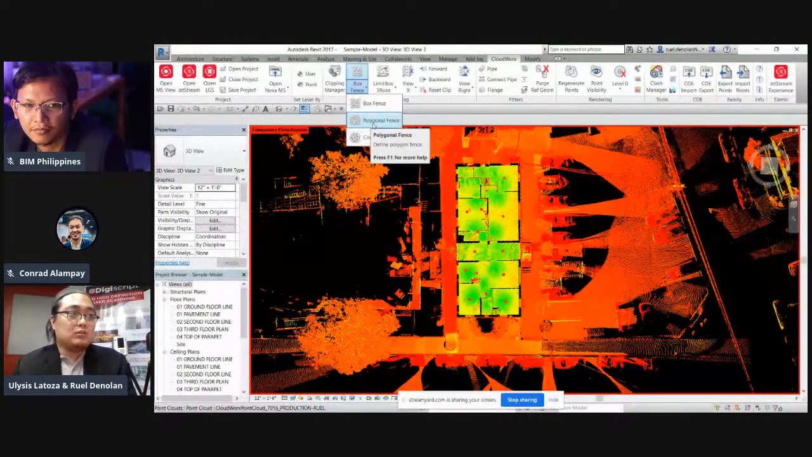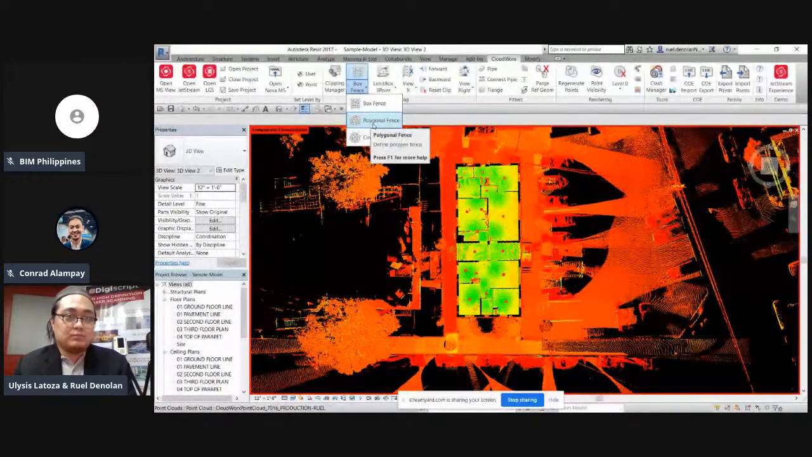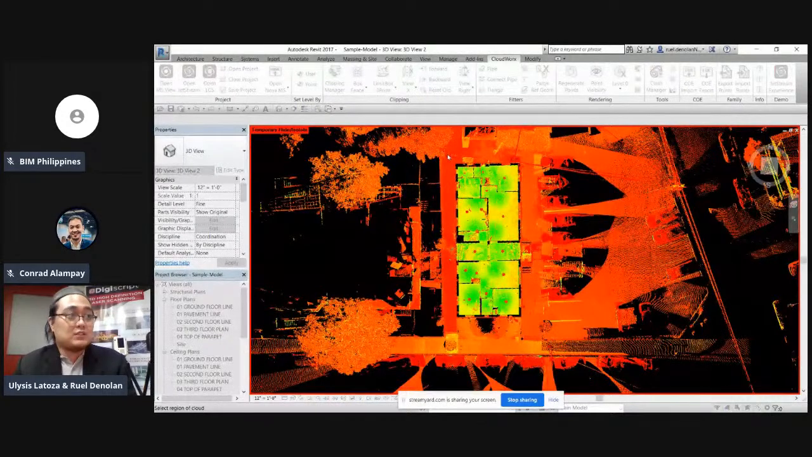So for example, if our structure is L-shaped or U-shaped or any shape, or it can even be circular, for example if we need the dome of a church. For now, we're just using the box fence. That's very basic: I'll just fence this building.